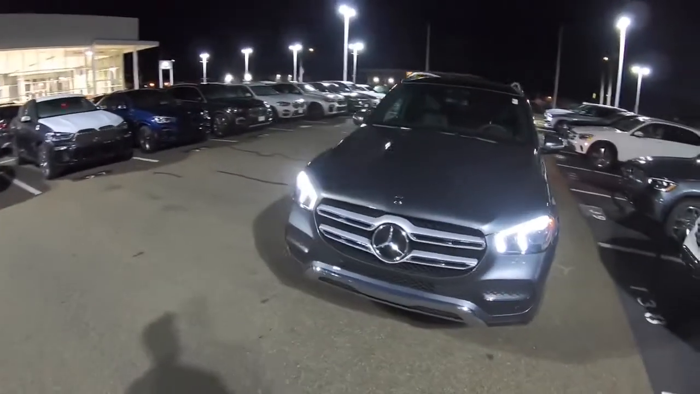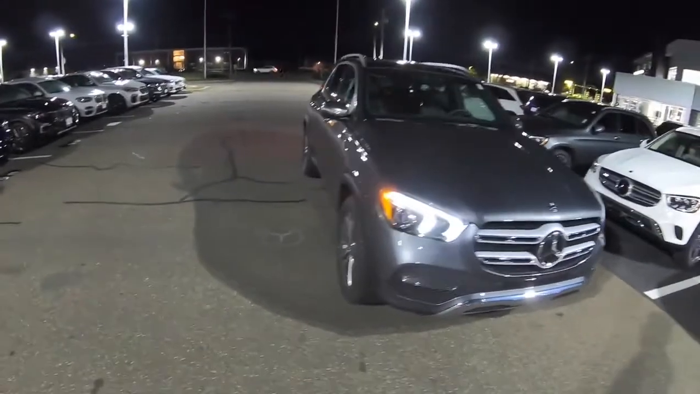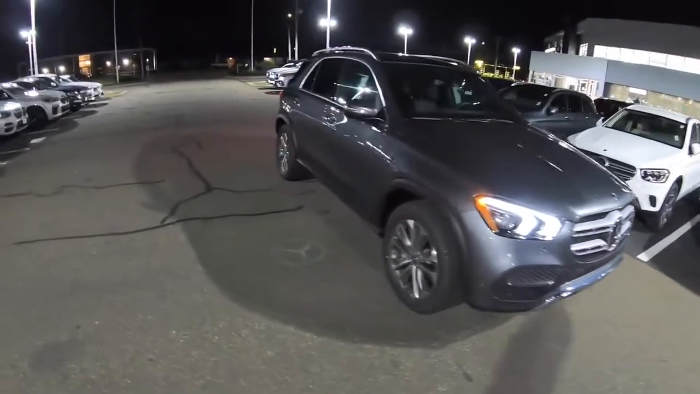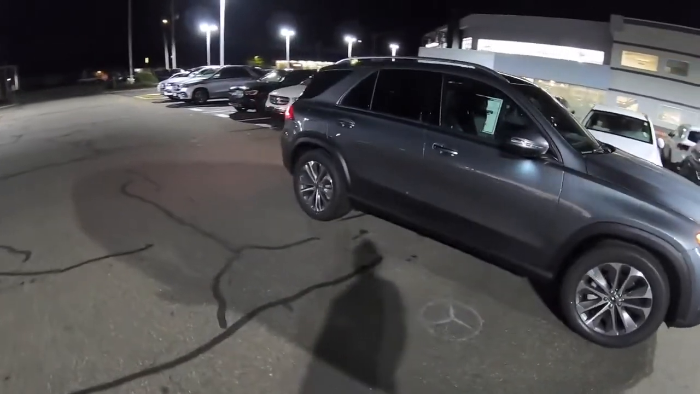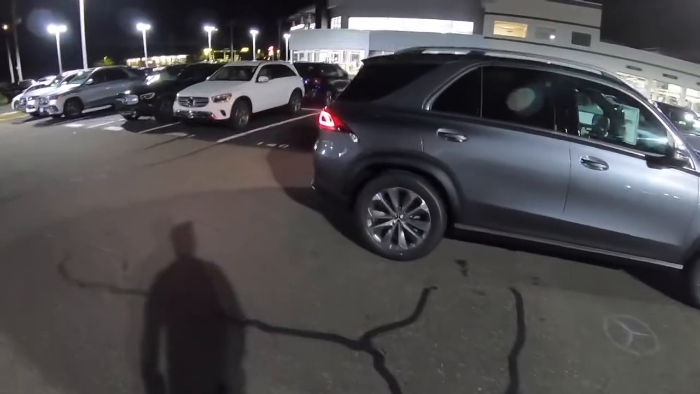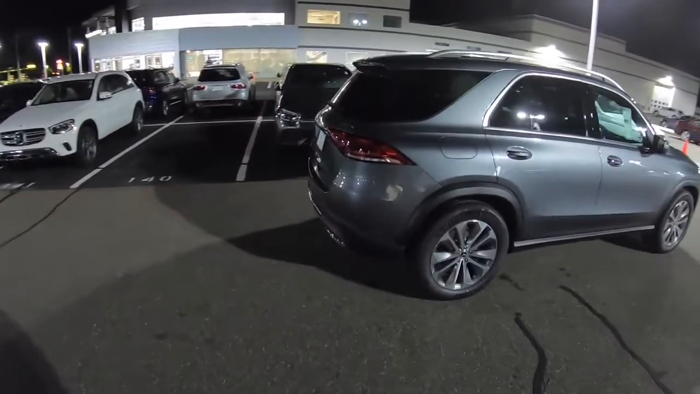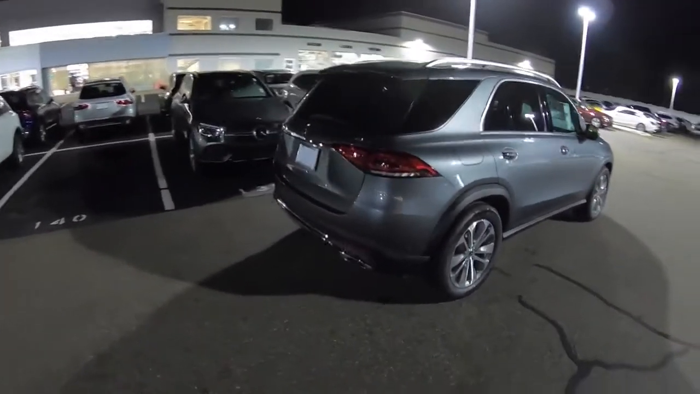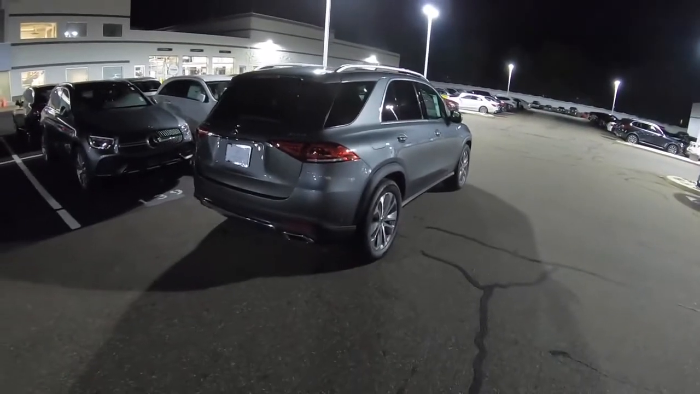In today's video I'm going to be showing you this 2020 Mercedes-Benz GLE. Basically I'm going to take this GLE on a test drive. It's going to be a night POV test drive. The MSRP of this one is almost 67,000, and this one has the ambient lighting, and this thing looks really nice, and I think this is my favorite looking Mercedes-Benz SUV.